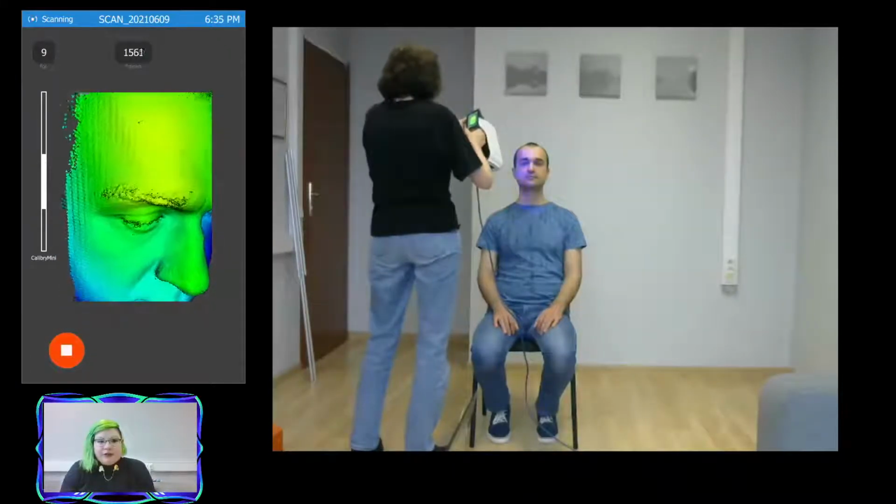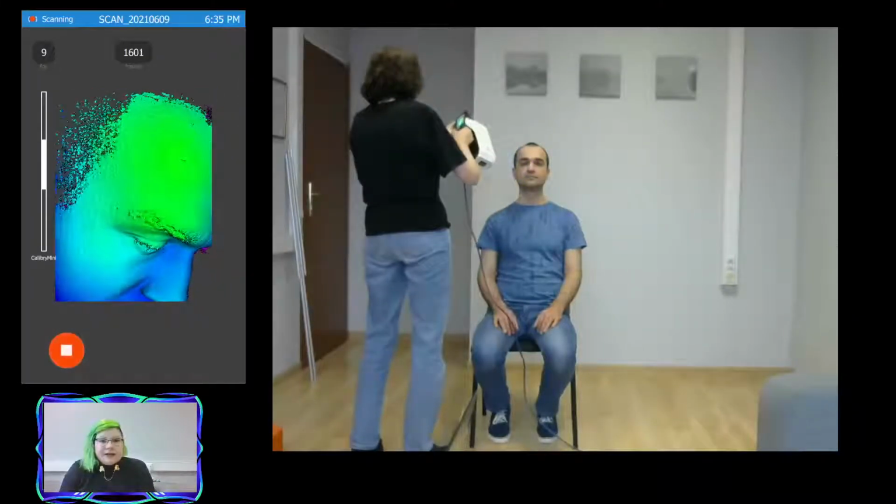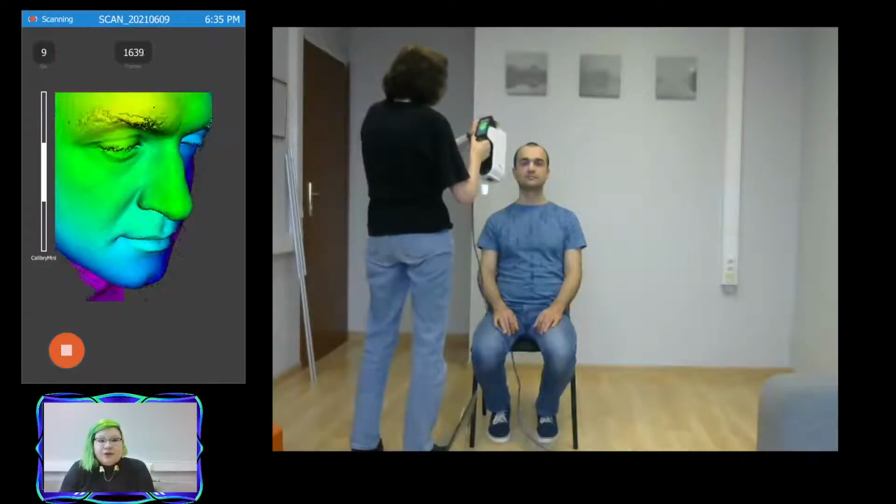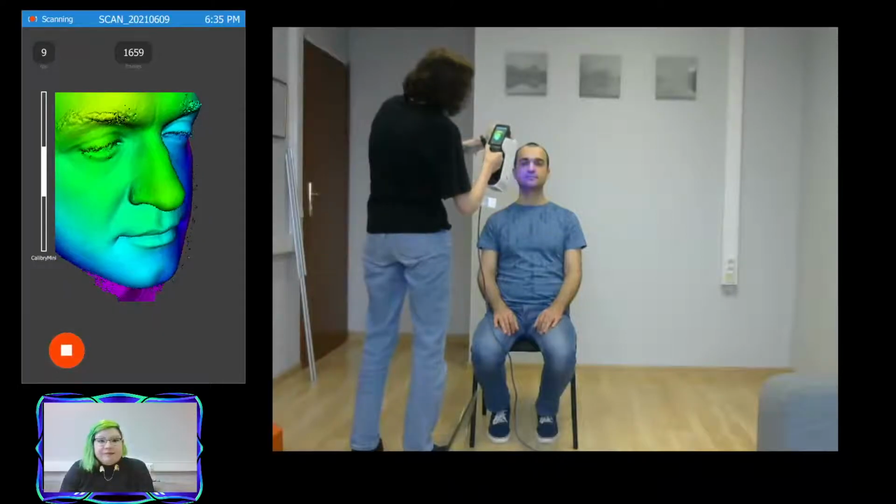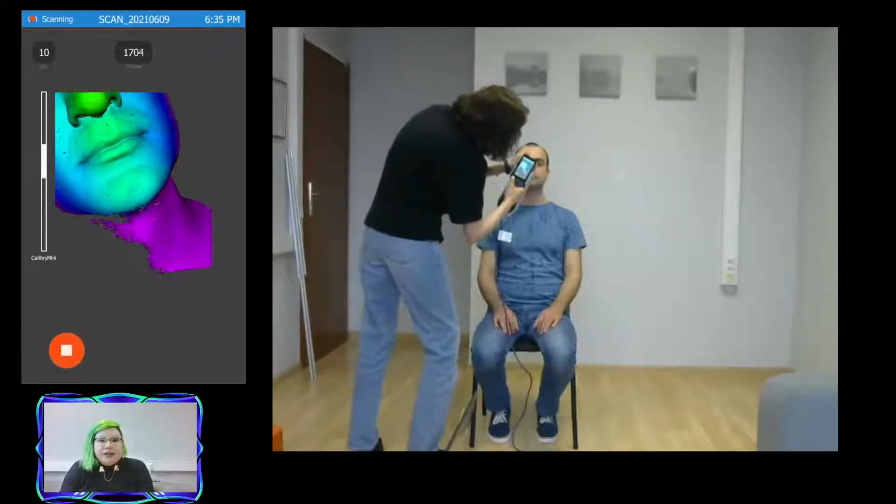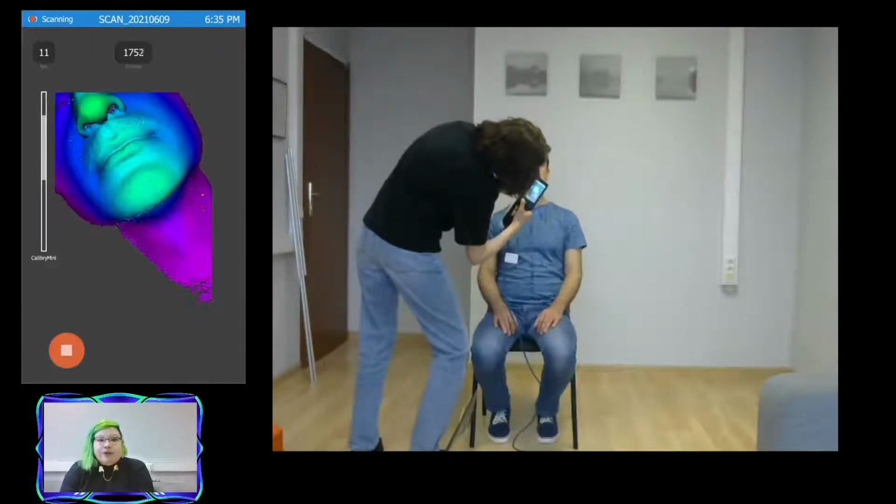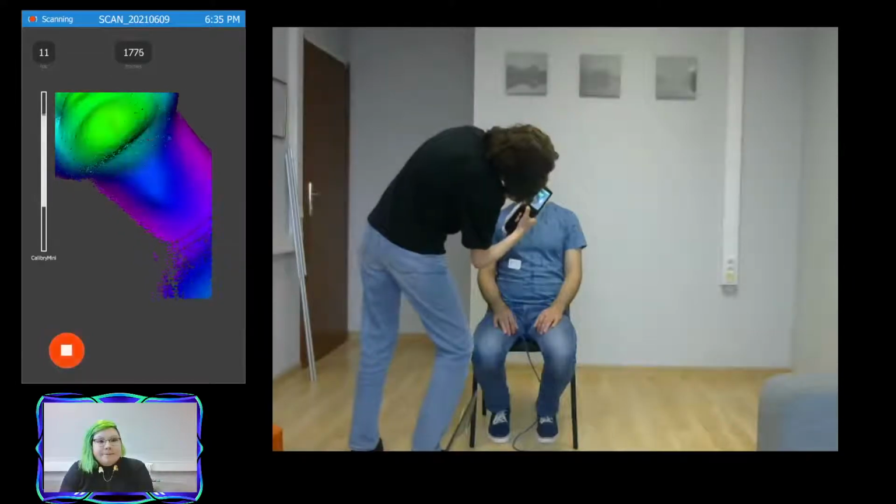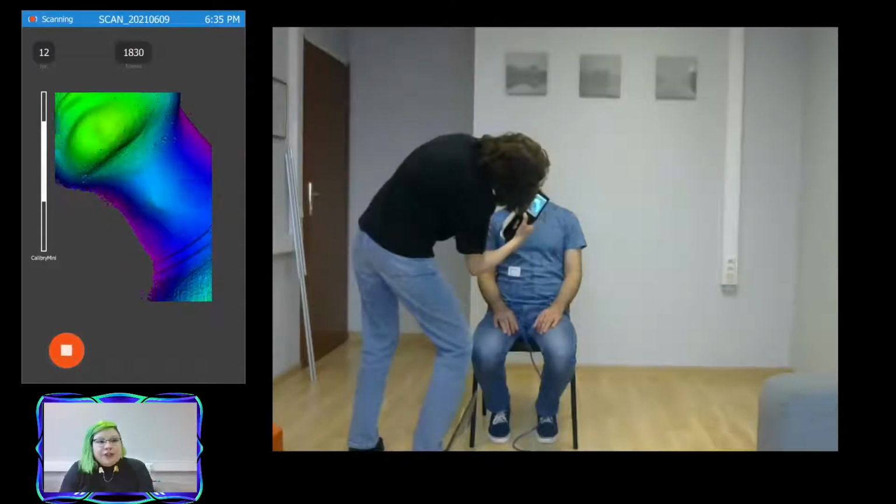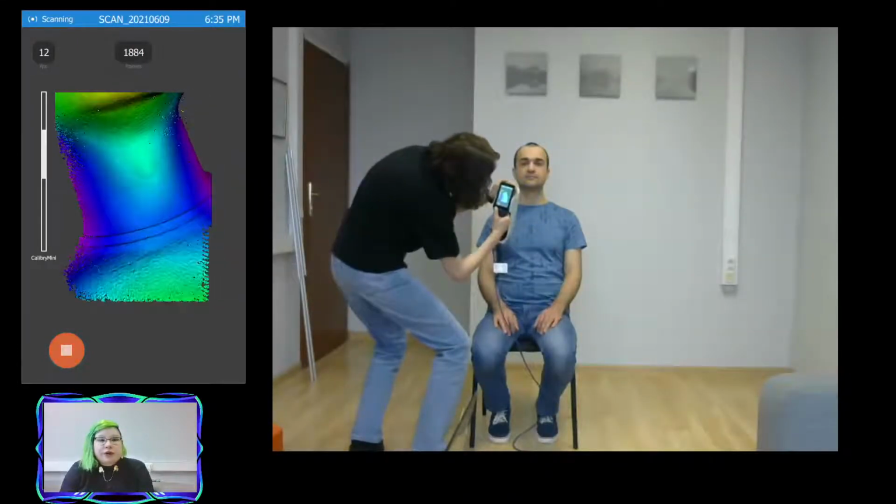Another tip, whenever using either the Calibri or the Calibri Mini, just scan slowly, take your time, try not to rush, because the more data you have to work with, the better. And if you scan slowly, you're less likely to lose tracking and create any kind of unwanted lines or stripes on your scan. You can see Yulia is also reaching down to get underneath the chin so that we won't have any holes in our final mesh.